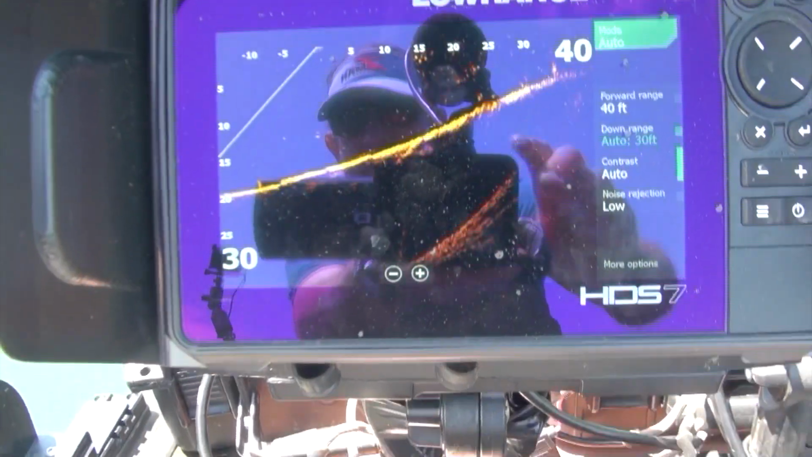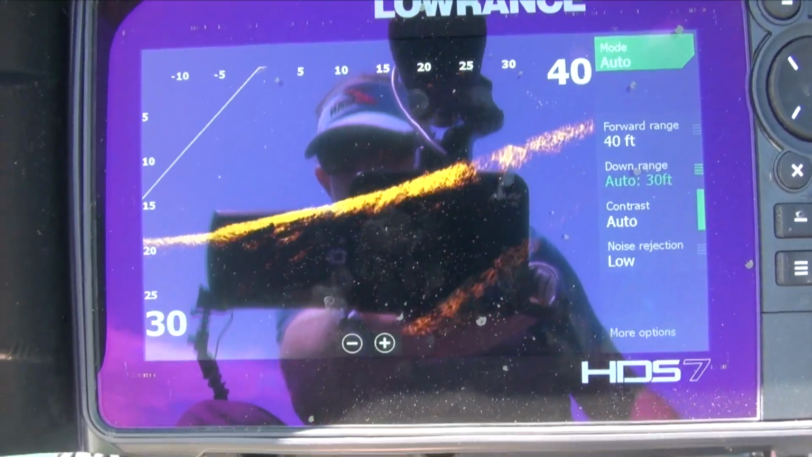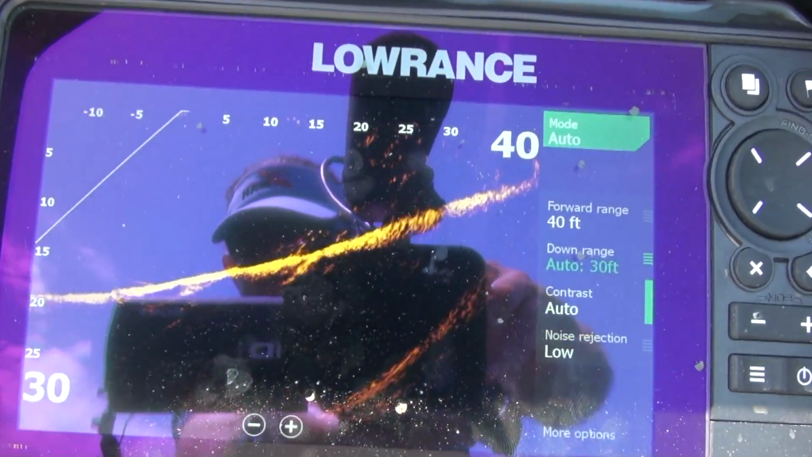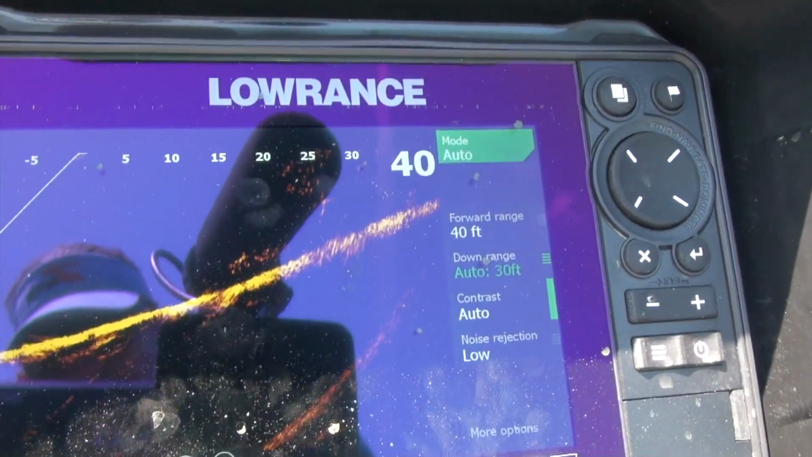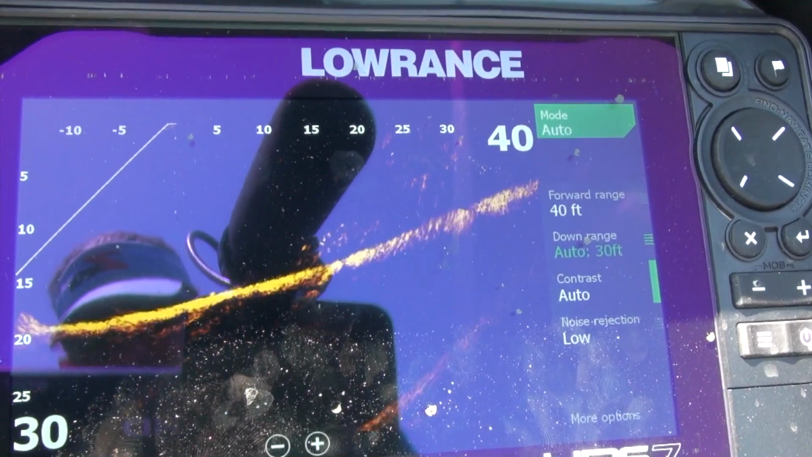Okay, that's obvious. Oh, that was a big school of something off of this. There's a tree right there. I got it pointed out there. And this school of fish is moving from deep water right there up into the base of that tree. What are they?